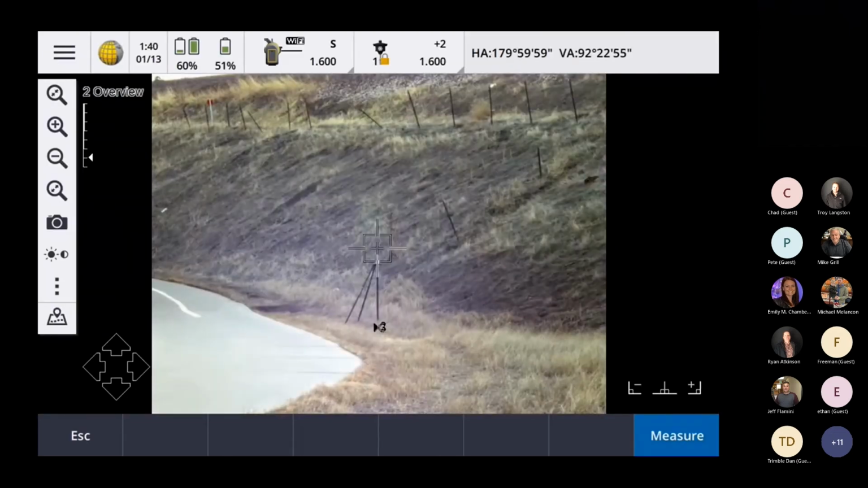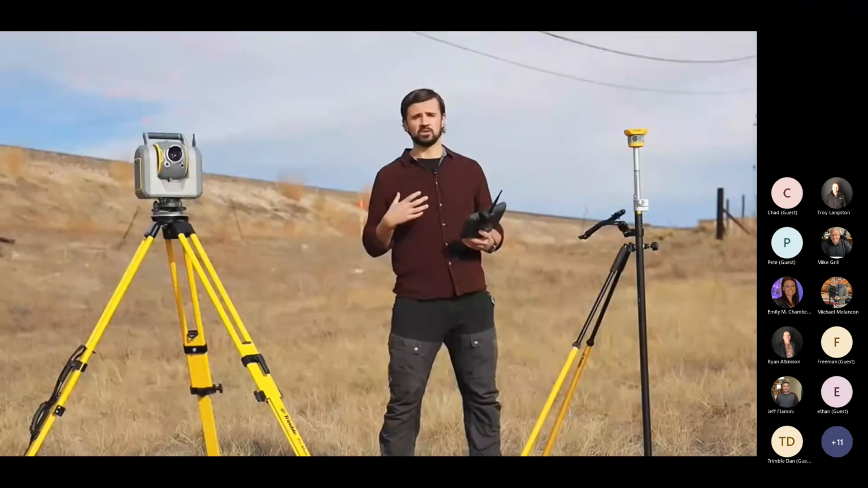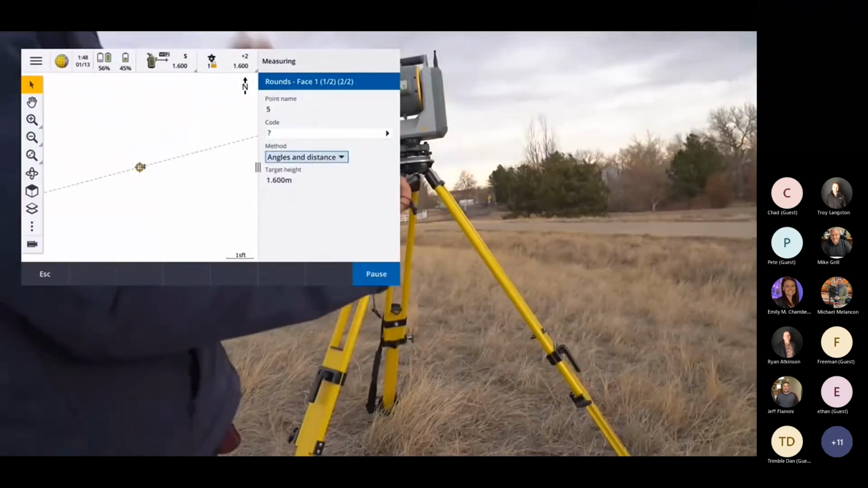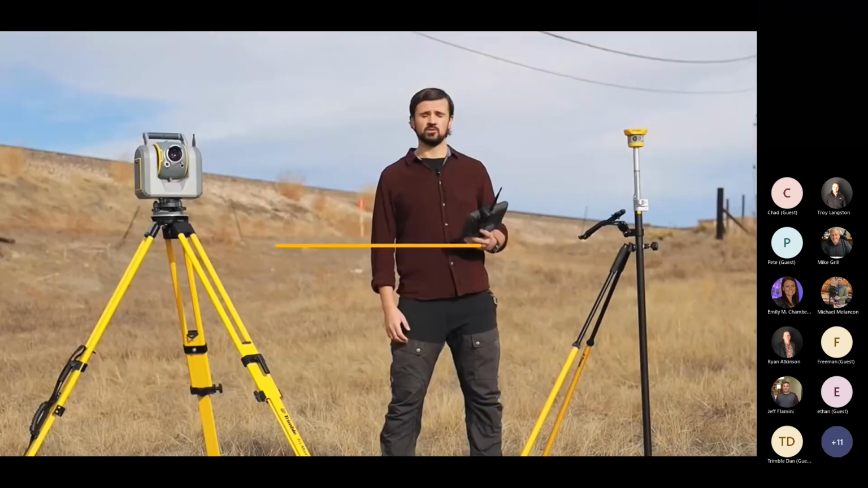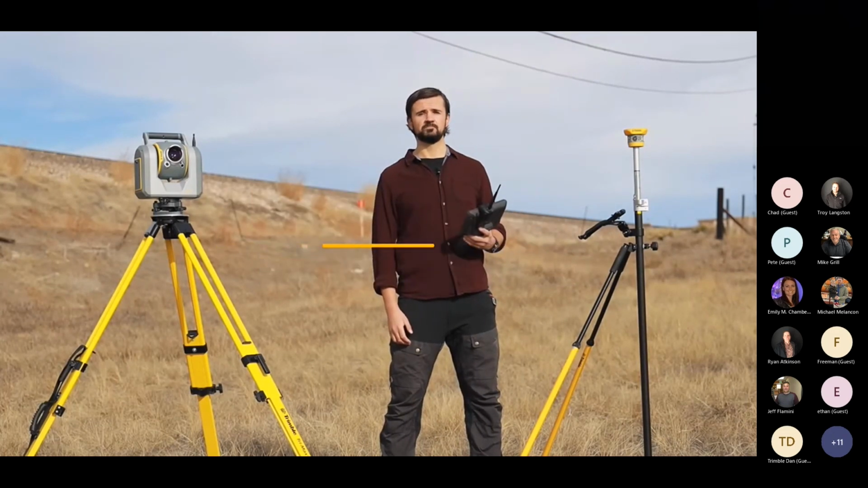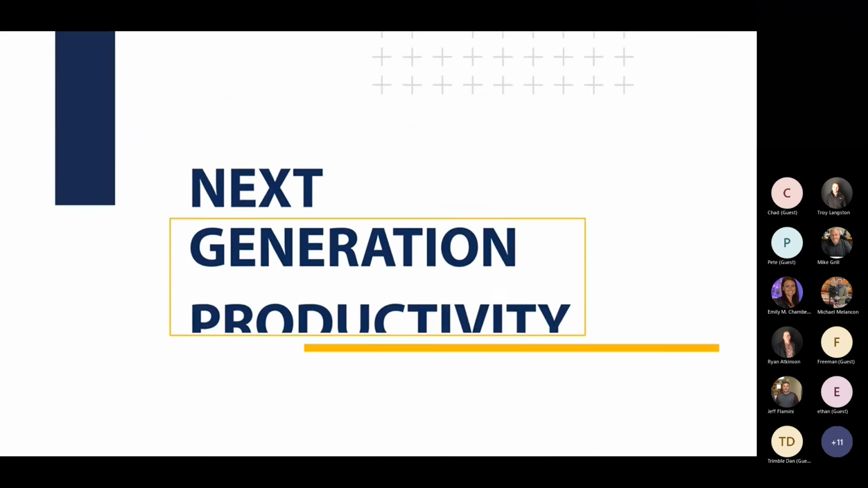So here you can use the cameras to easily identify and select the target. You can measure rounds, so it's a phase 1, phase 2 type measurement. And here, it's a really efficient workflow. It's going to be able to collect phase 1, phase 2, and get through that pretty well.